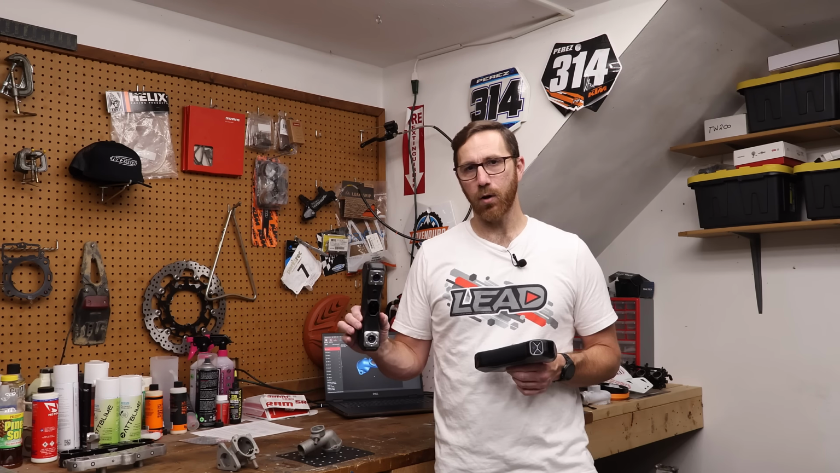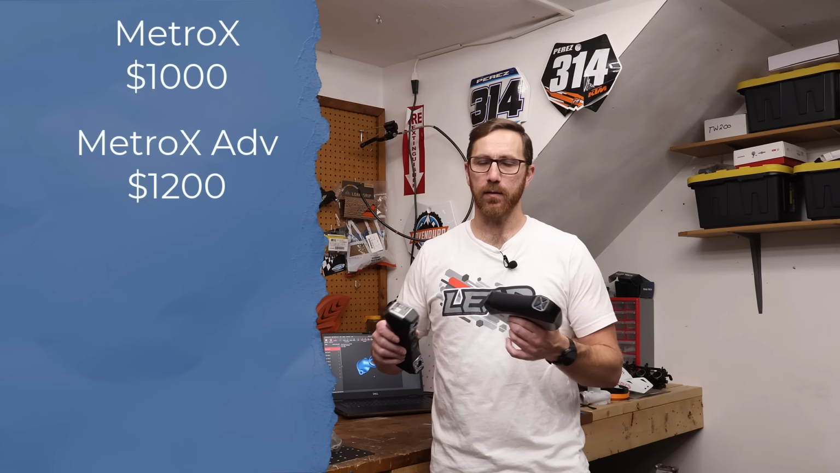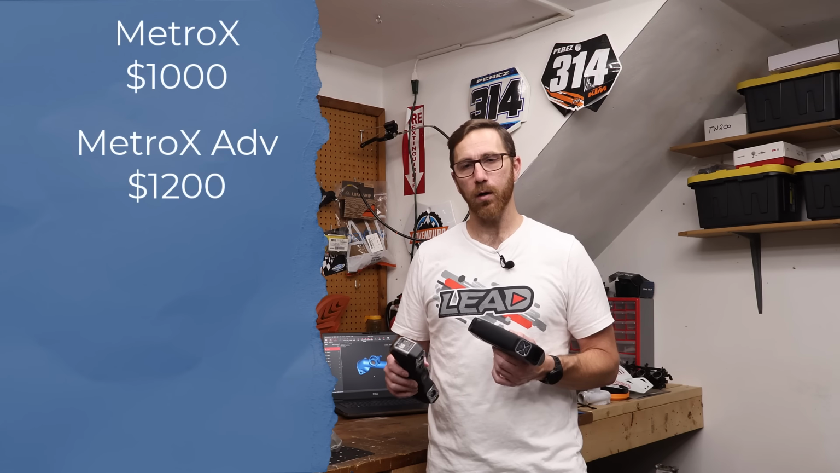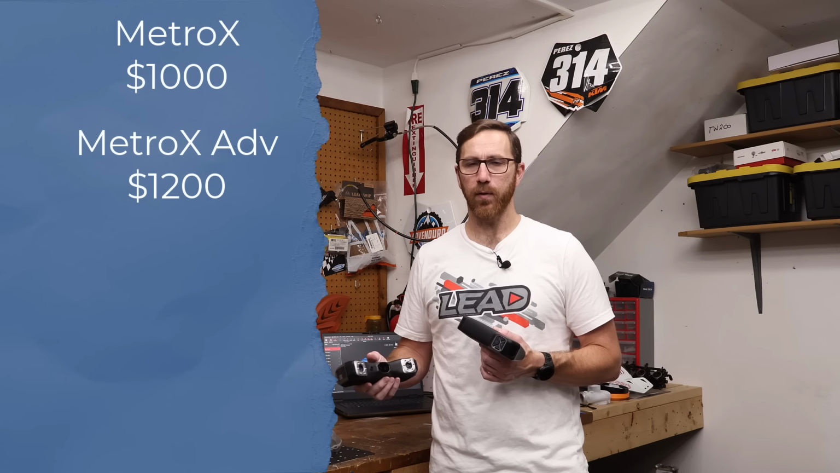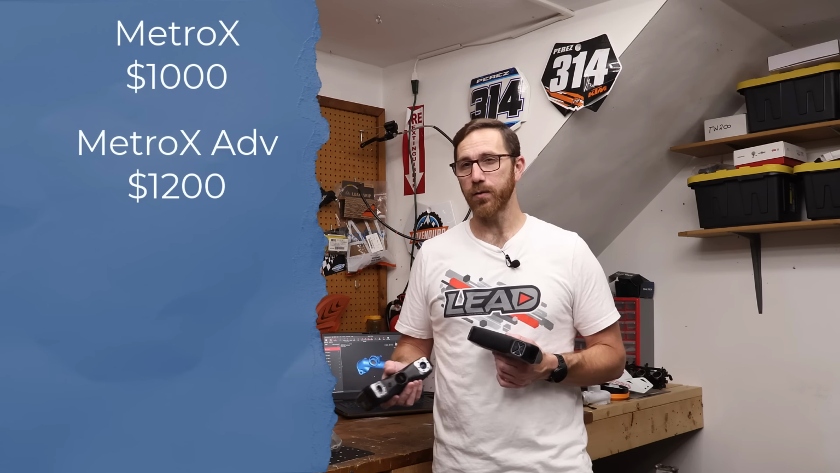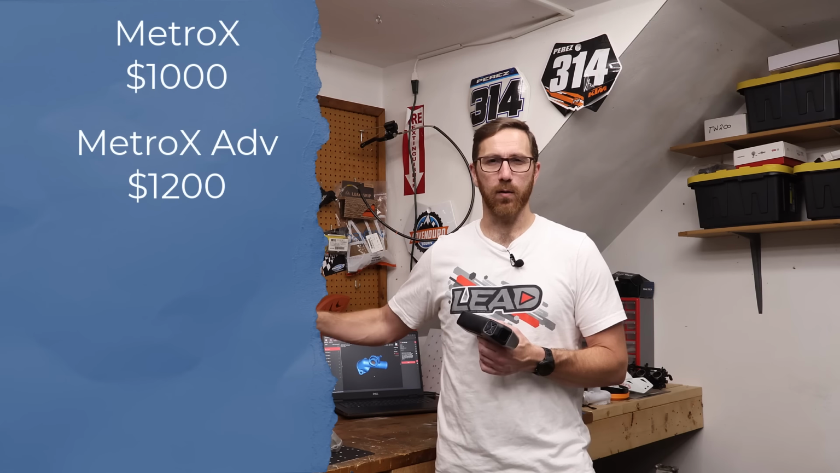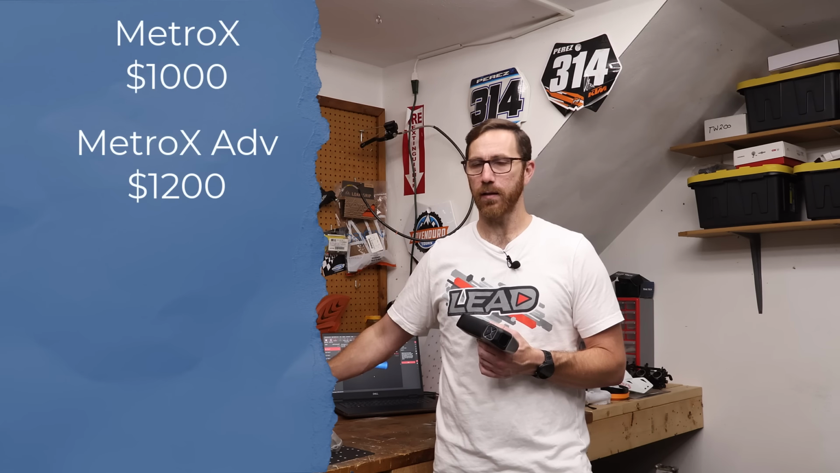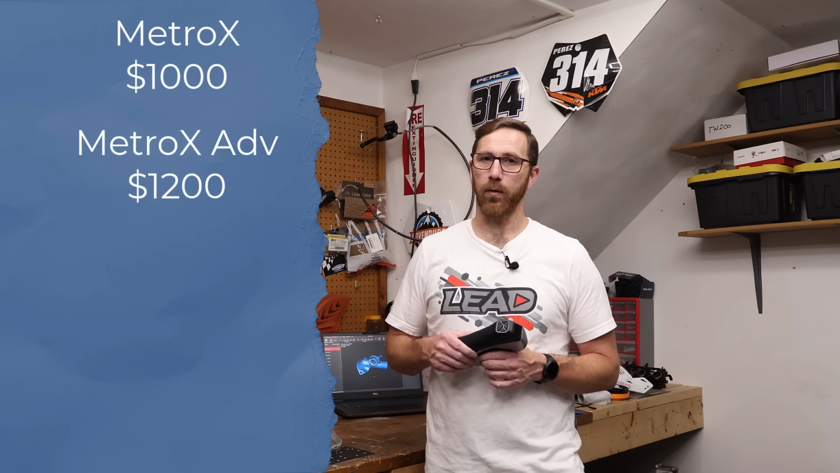But the base Metro X retails for about $1,000. It's 900 and something. And the Advanced Kit, which comes with the 2-axis turntable, the extra 3D markers, and a couple of other things like a tripod for the turntable, is $1,200. So $200 more for the extra stuff, which I think personally with the turntable, even though I don't do much turntable scanning, and the magnetic markers, I think that's totally worth it.